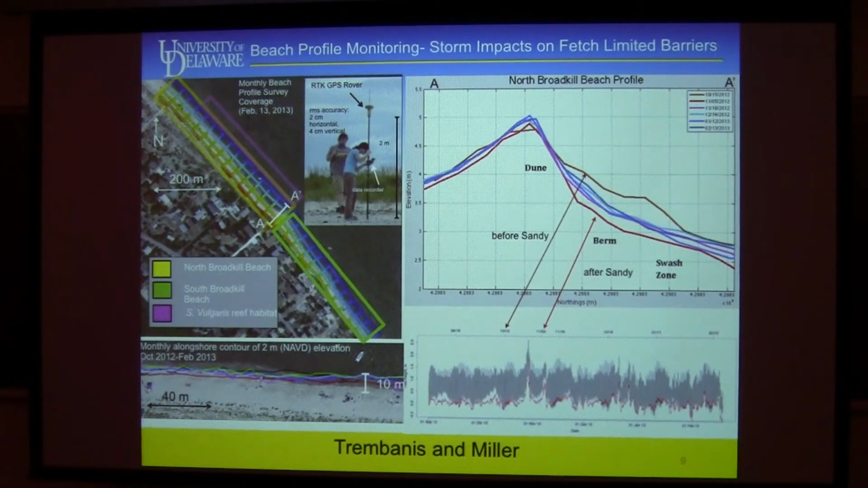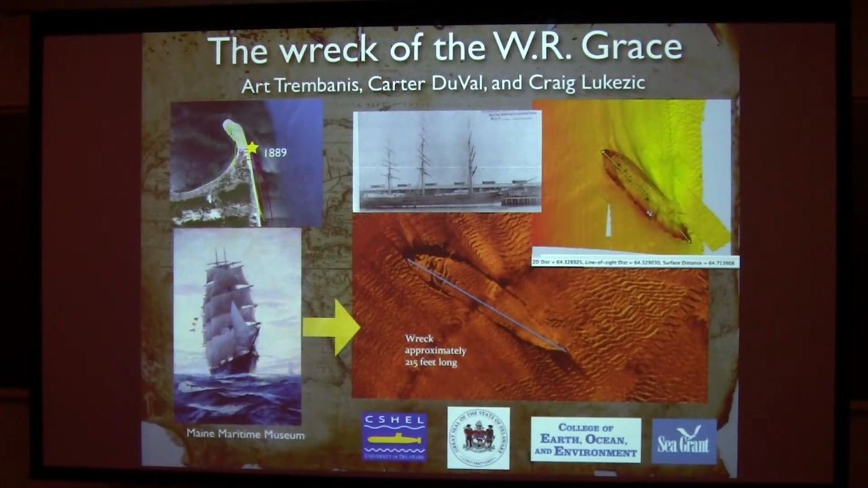I kind of wear a coastal hat, and so we've been doing beach monitoring, especially inside Delaware Bay on these fetch-limited barriers. And so we've been monitoring before and after Sandy. We go out every month and map what the beach is like. Turns out you can do a lot of exploring, but not going very far.